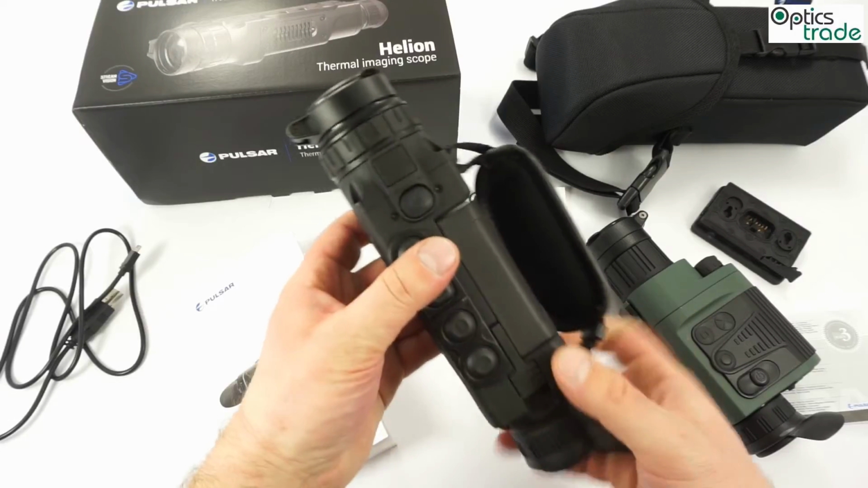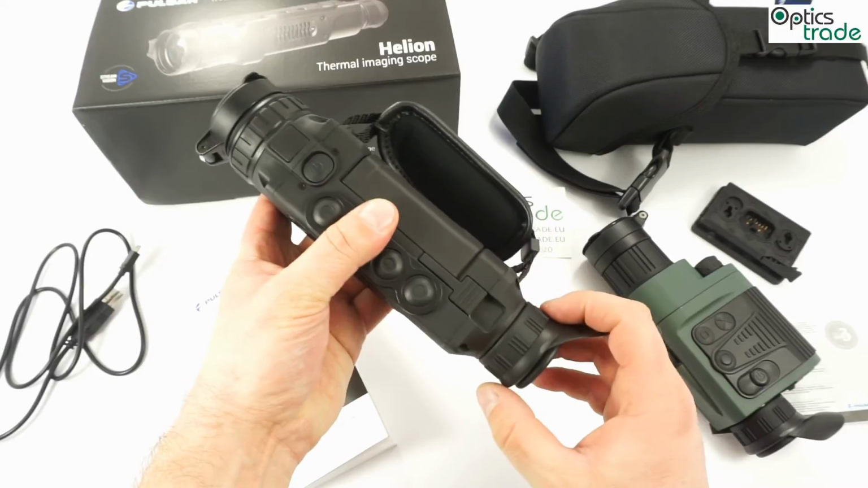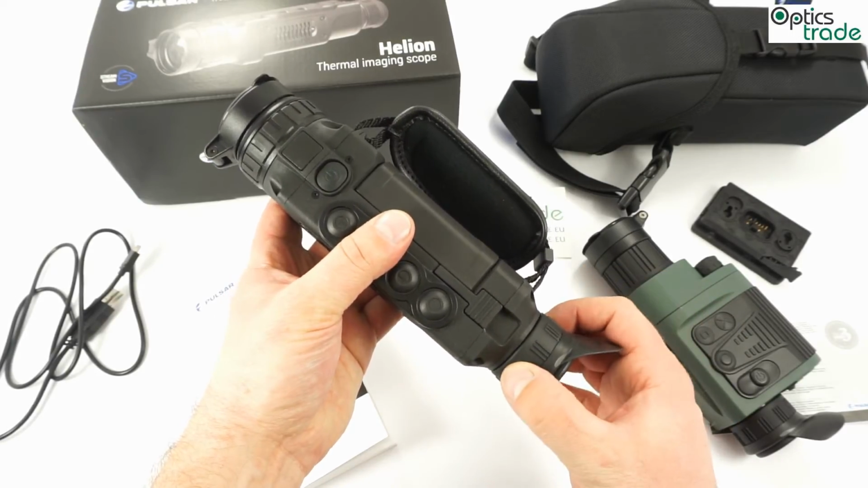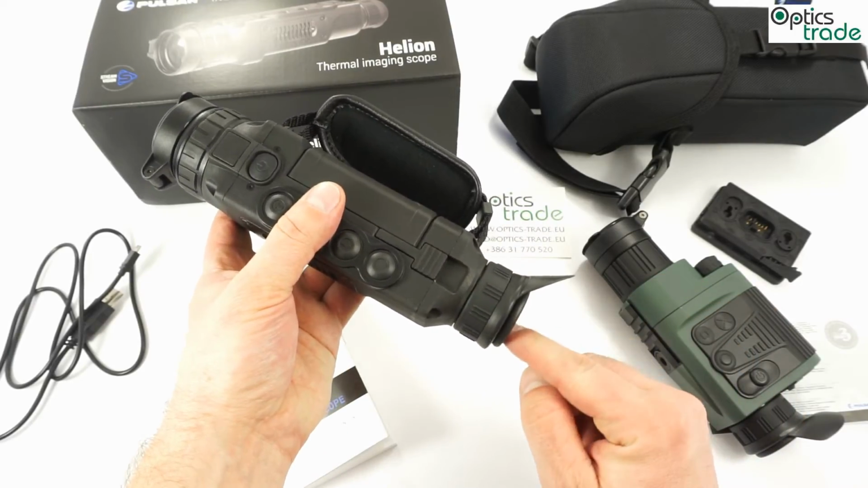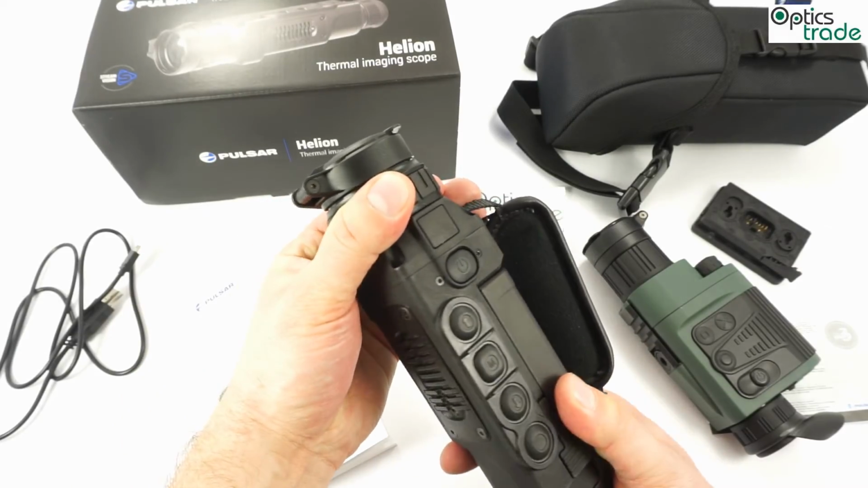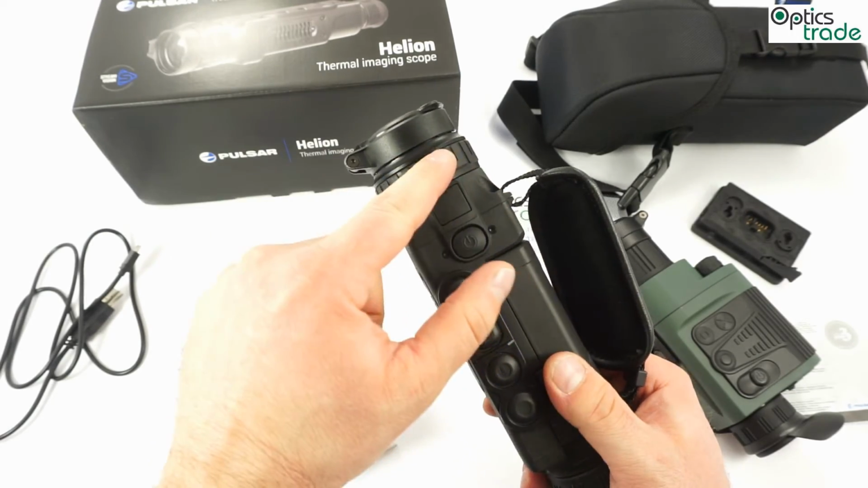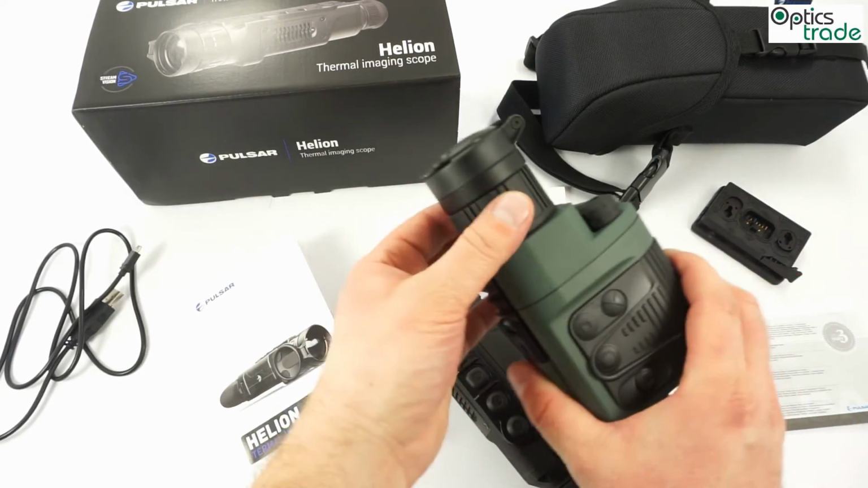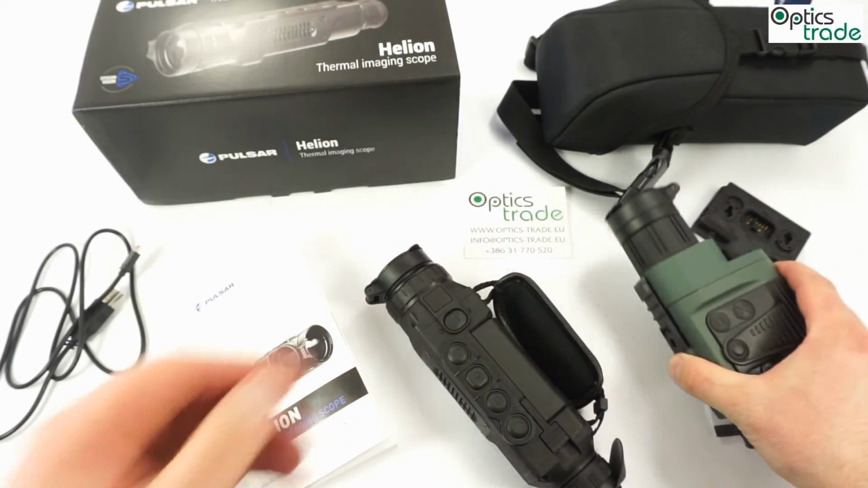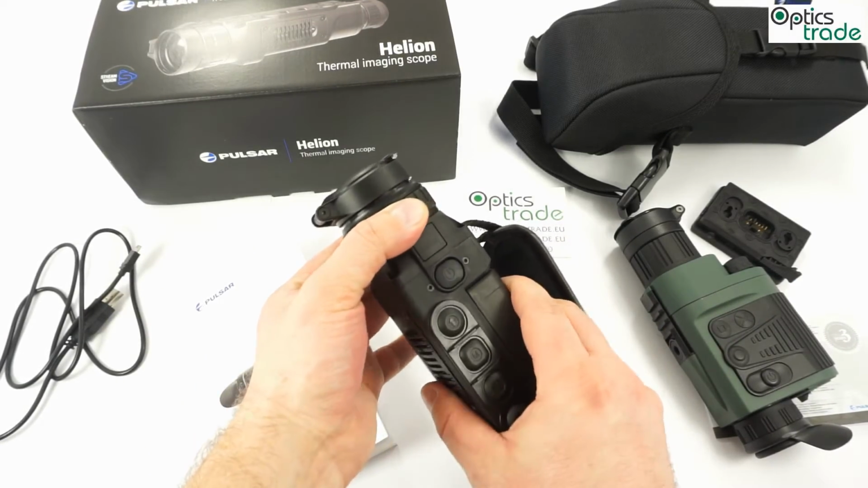What also stayed the same as with the old device: you have the diopter setting, so that you set how sharp your image is on the screen, depending on your eye and if you have any kind of eye defect. And then you have the focusing ring around the objective for focusing on targets. This ring is smaller than it was on the Quantum devices, but I don't think this is a major concern to anyone. It's not a big thing, and you can still easily focus what you wish.